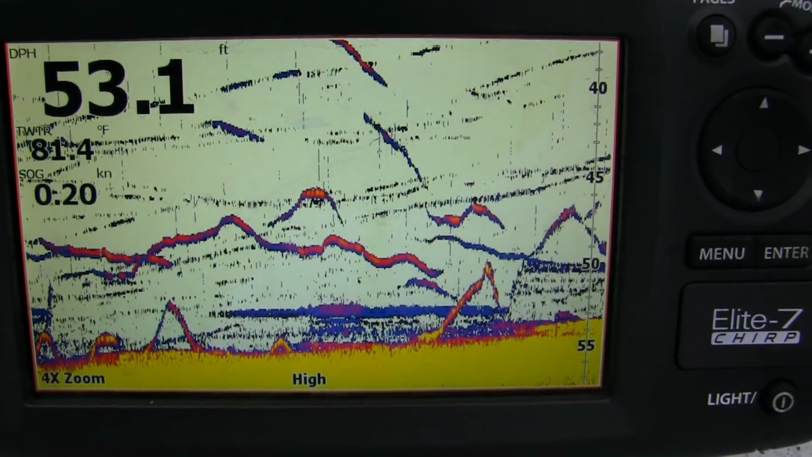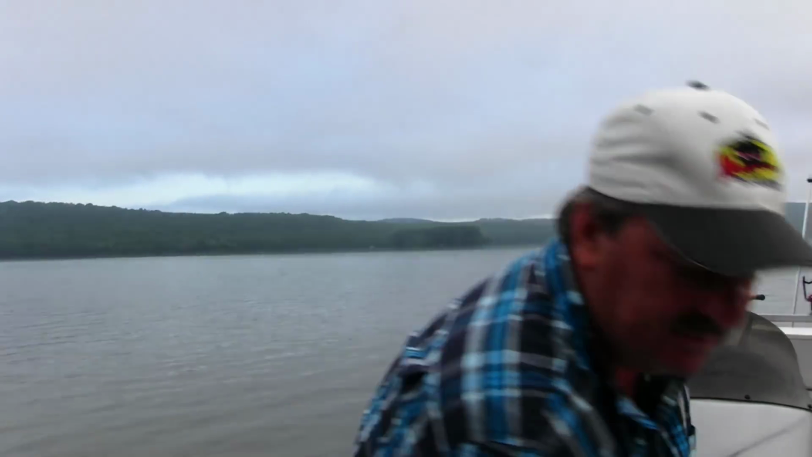When you're drifting like this, and especially in current, you really got to be on your toes so you don't get all of them hung up. There's nothing worse than drifting into a 4, 5, 6 rod snag when the boat wants to continue going and all your poles are going down because they're snagged. So you just got to keep on your toes.